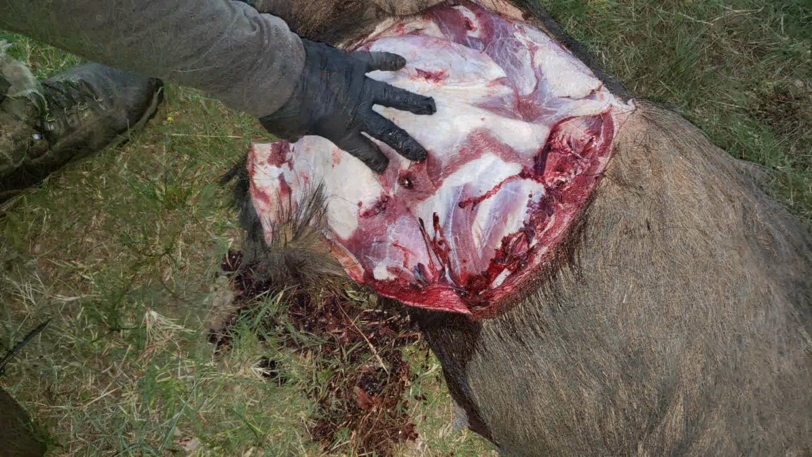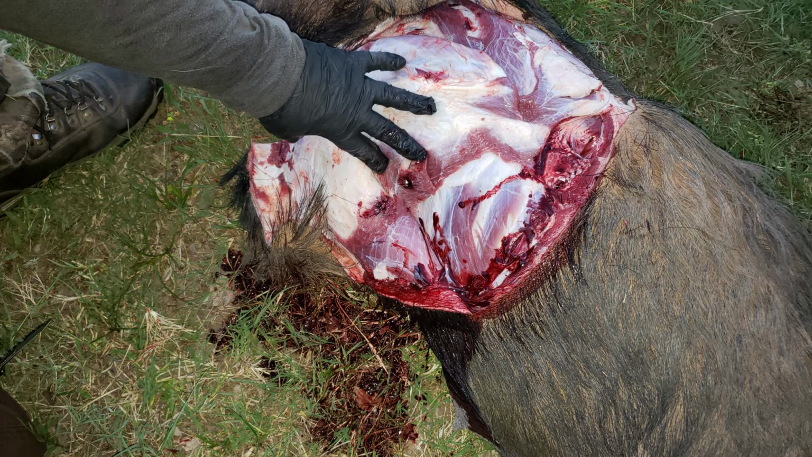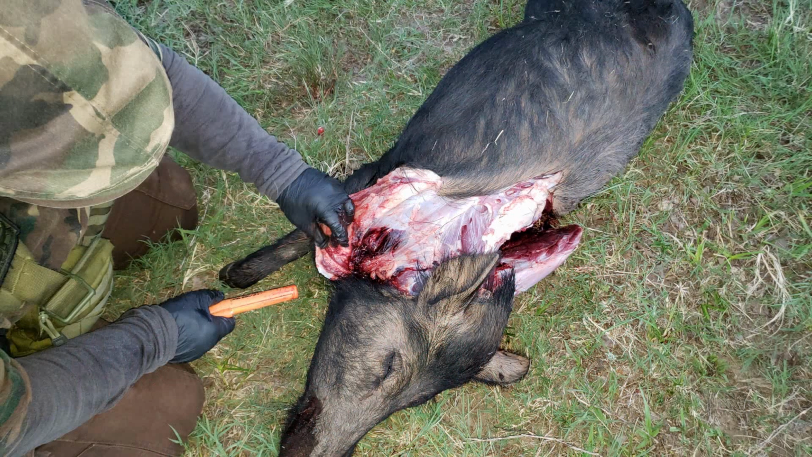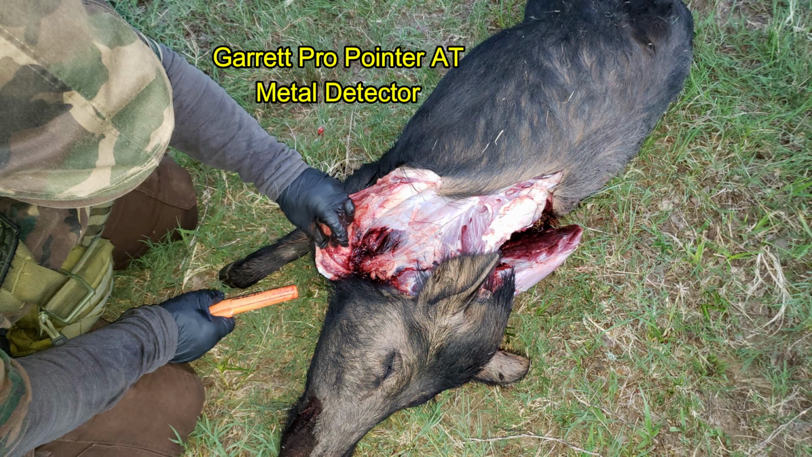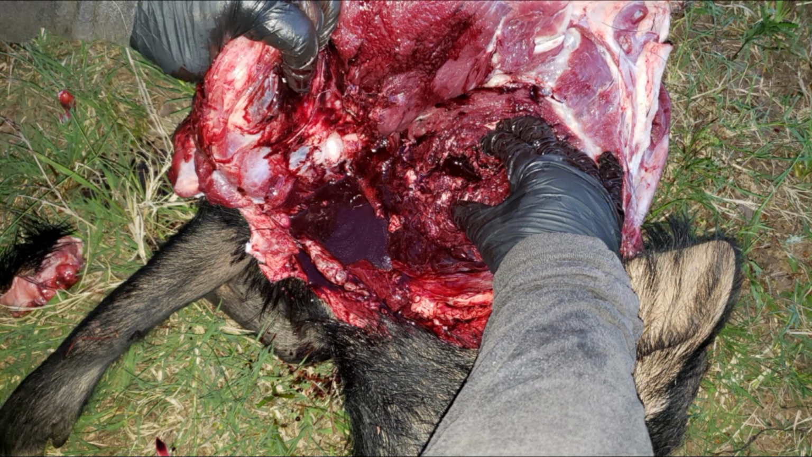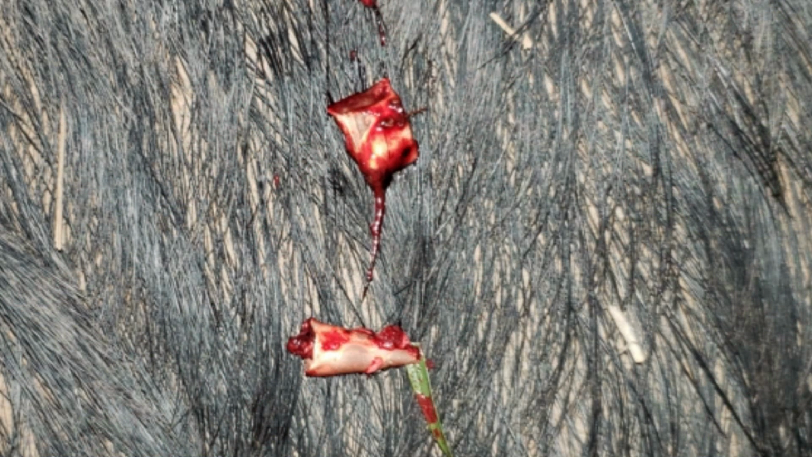New bullets, new rifle. We're going to do some necropsy work. That's where the bullet went underneath the muscle tissue, underneath the scapula, before entering into the chest cavity, breaking a rib in the process, going through a lung, hitting the spine. Part of the bullet came out of the other side, with two of the pieces of the bullet actually found underneath the skin with the Garrett Pro Pointer AT metal detector. There you can see the exit went through the muscle tissue. And then the two fragments that were recovered.